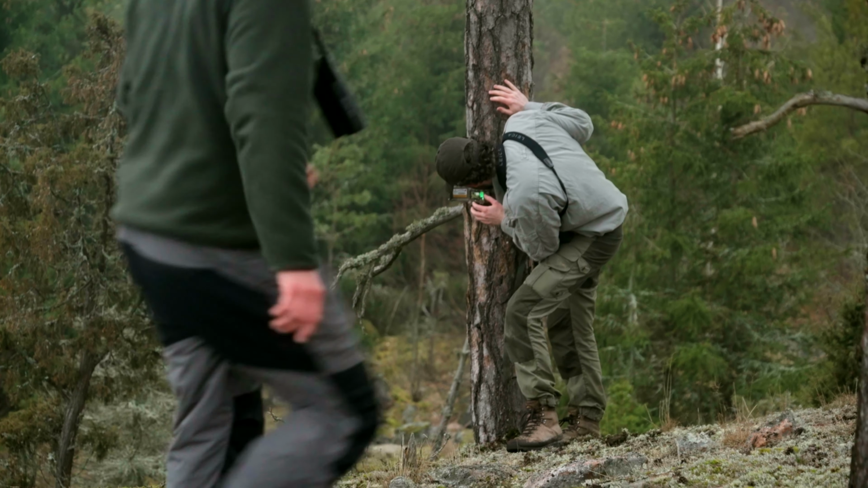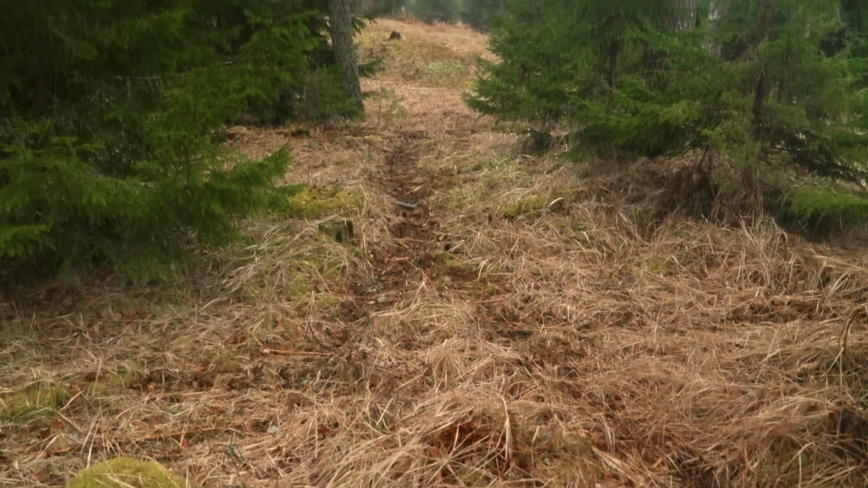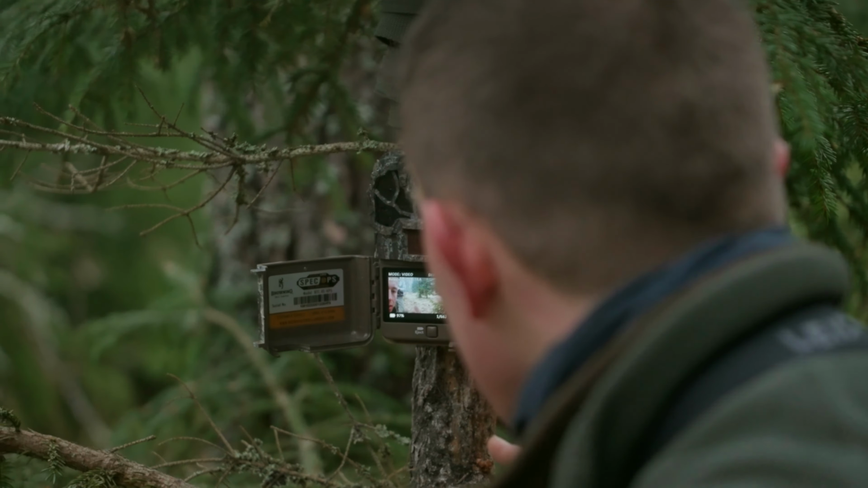We're trying to look for places where there's obvious animal trails through the forest, because these trails are full of droppings from deer, moose, raccoon dogs, which means that lynx are also likely to use them. So, with any luck, a lynx is going to move right through.